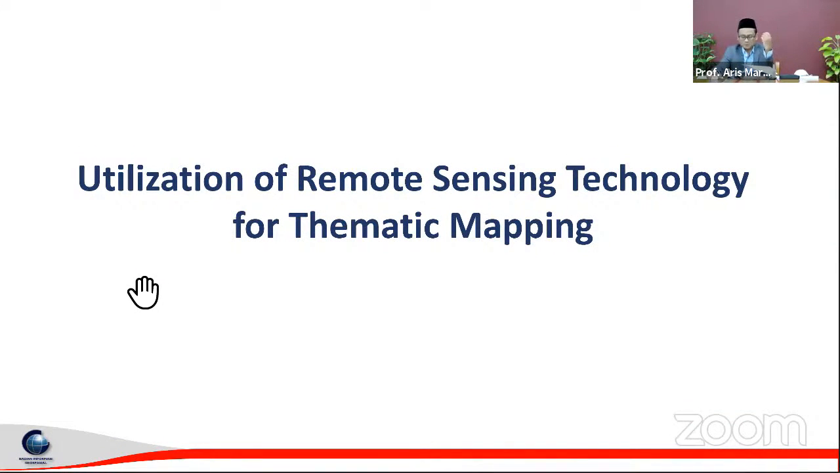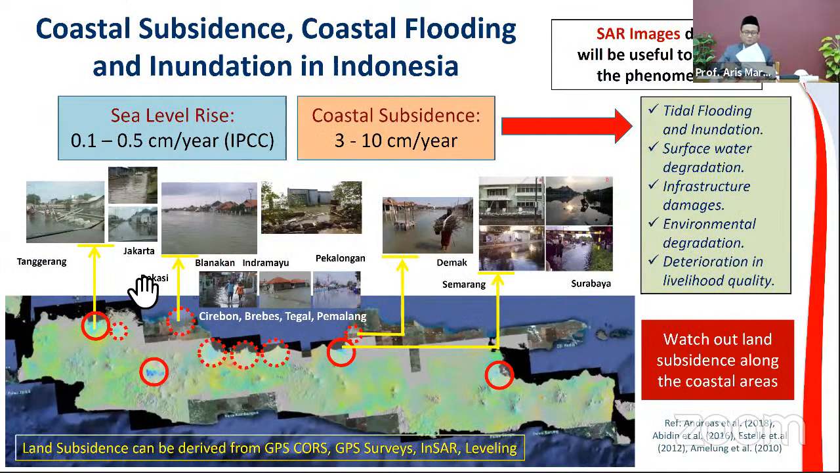Just to give you an example, we are also doing coastal flooding and inundation mapping using the SAR images, for example, in the north of the Java coastal area.